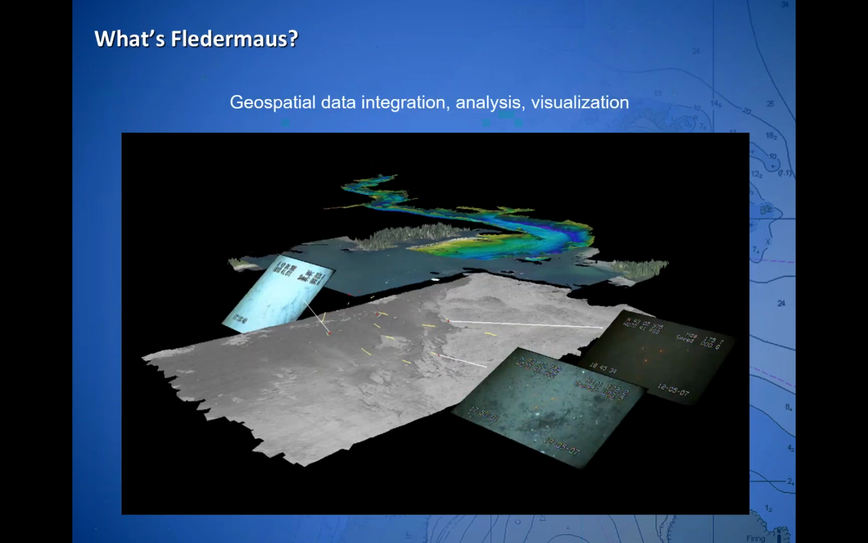For those of you who aren't familiar with Fledermaus, it's a tool, or really a package of tools, designed for geospatial data integration, analysis, and visualization. There's functionality for time series modeling. There's the fourth dimensional element in there. You can integrate your bathymetry, backscatter, water column data. If you have site samples, imagery, there's a lot of possibilities and a lot of ways to really get creative to achieve your visualization goals for product creation and information sharing.